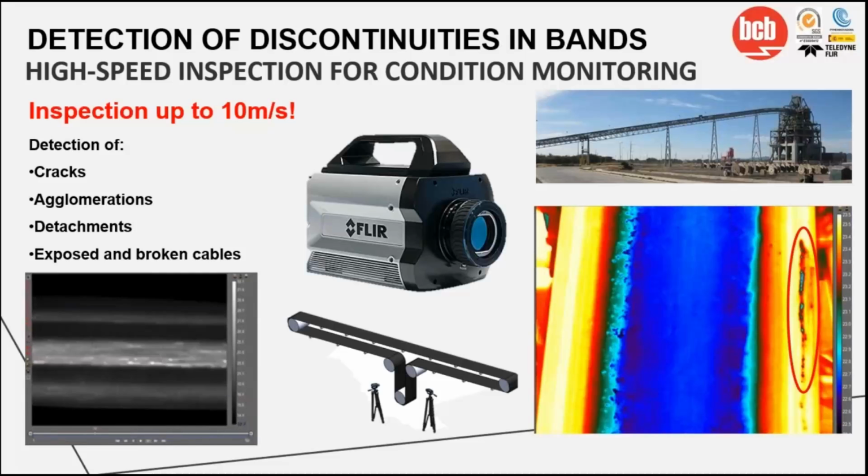This is why it's very important that the belt is inspected frequently. In addition to the delays in production, which affect the mine's goals and have monetary repercussions, they also represent a safety issue. But this is one more reason to inspect it.